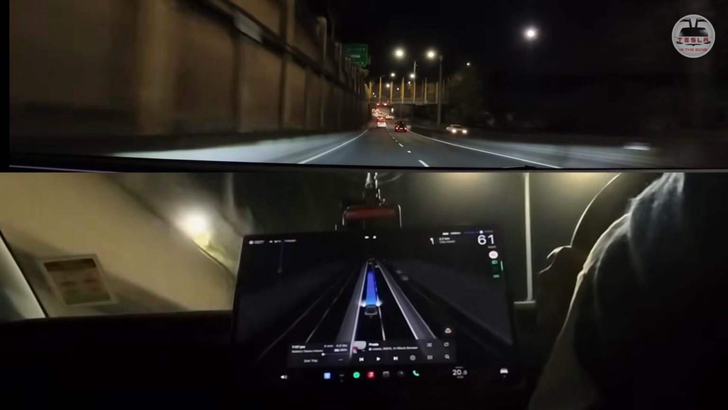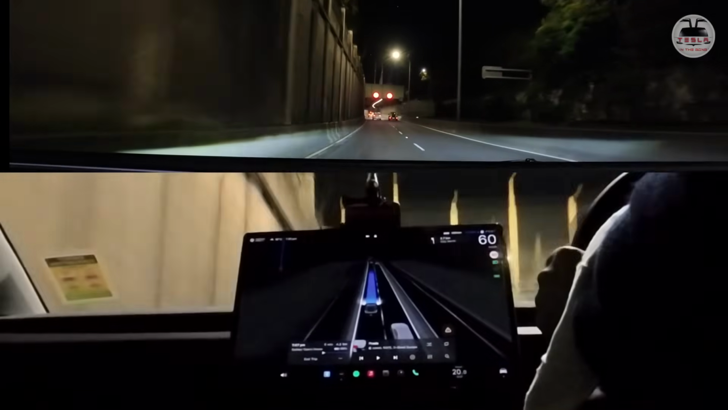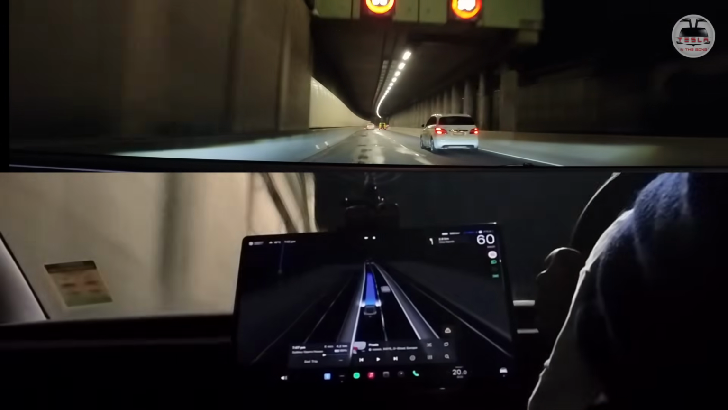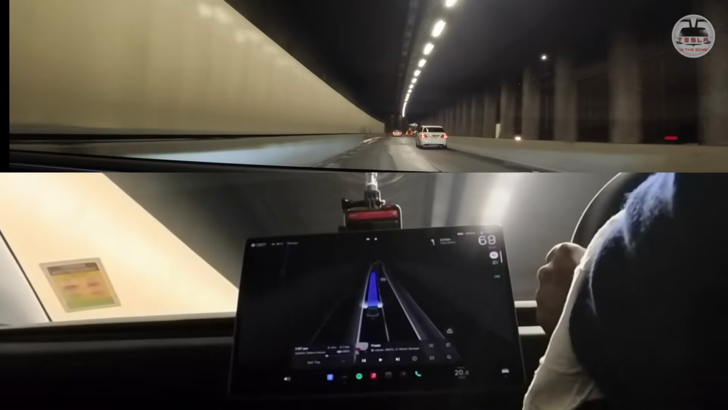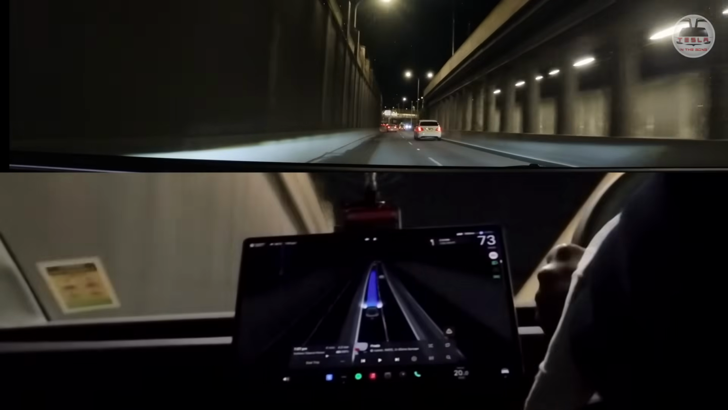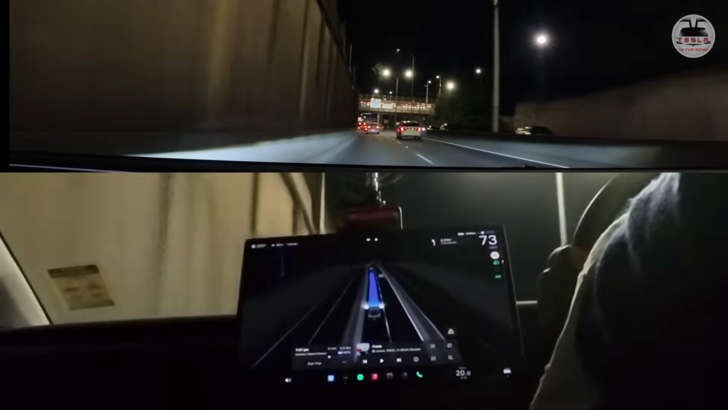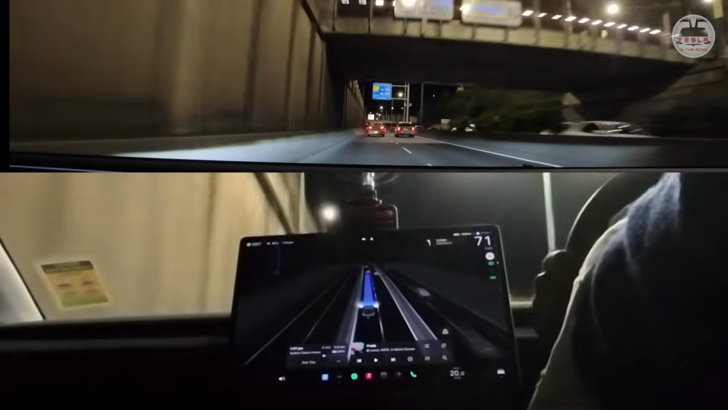Okay, it slowed down a little bit for some reason. I don't know why. I think that's because we had a small little incline down. Perhaps that's why. Okay, I'm going to give it a bit of a nudge. This is an 80 kilometers road. Bit of a nudge. 73. Very good. Okay.